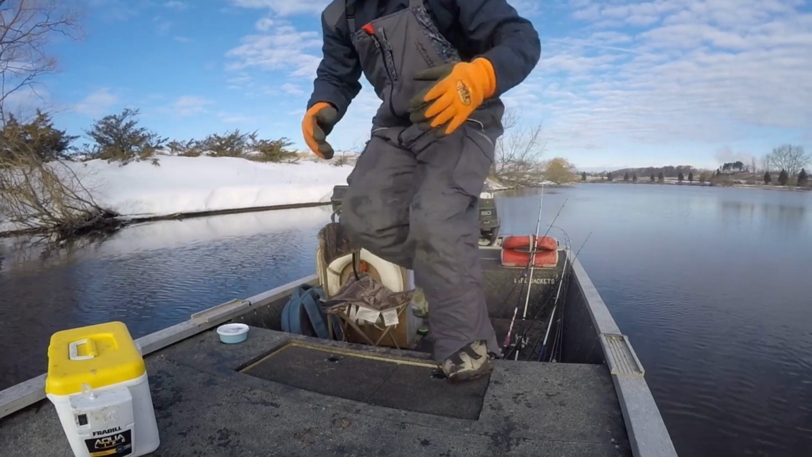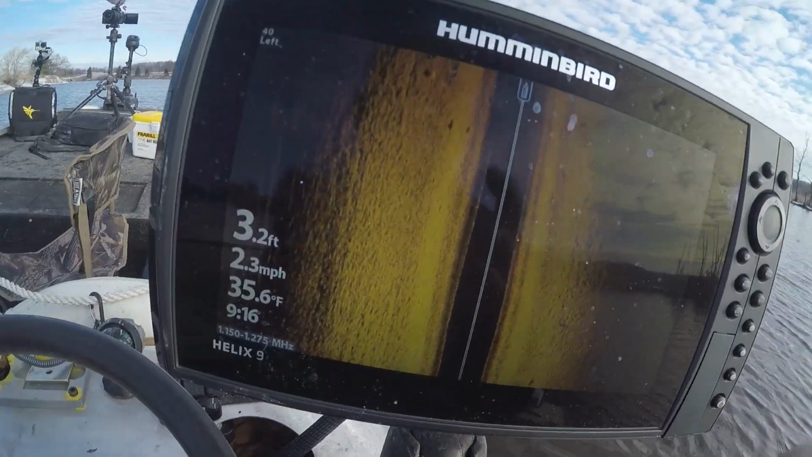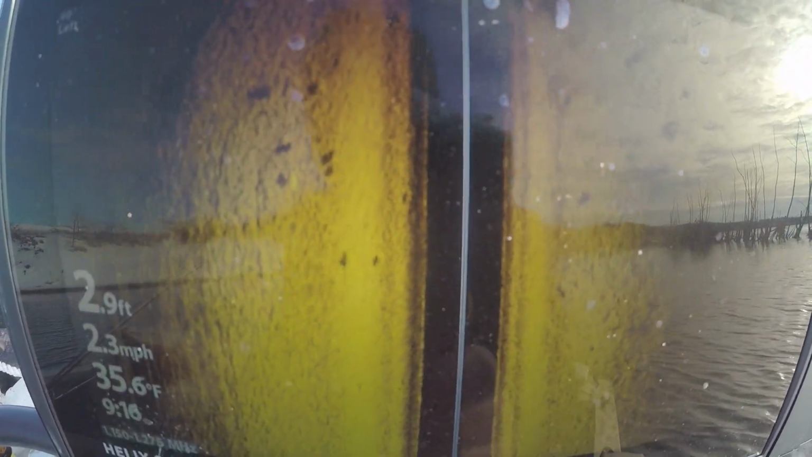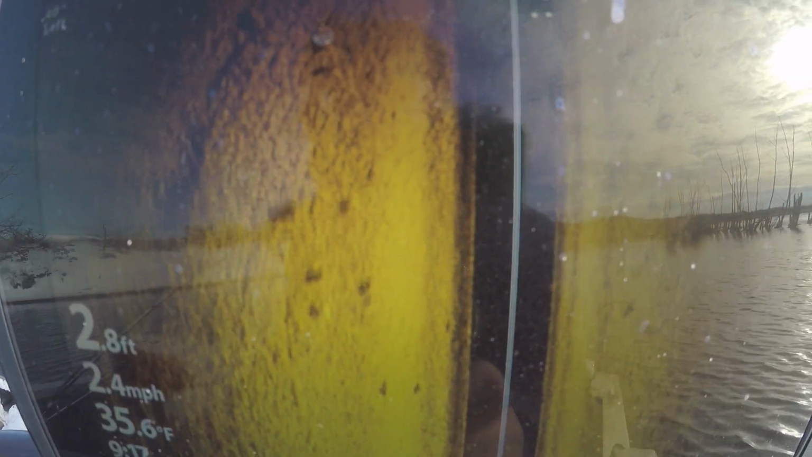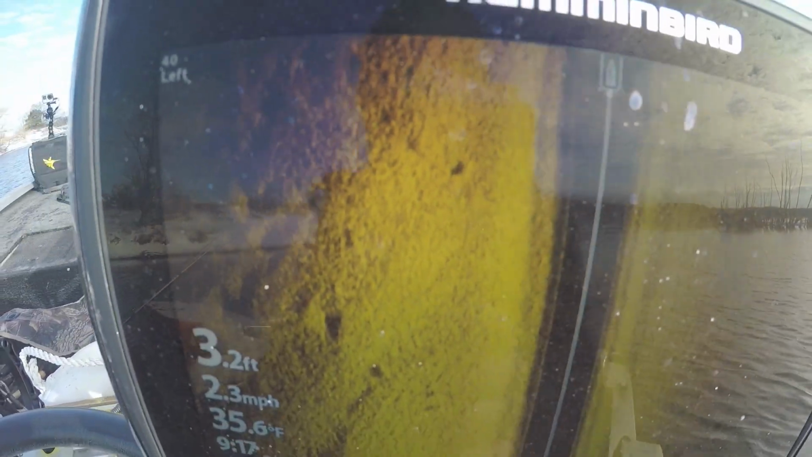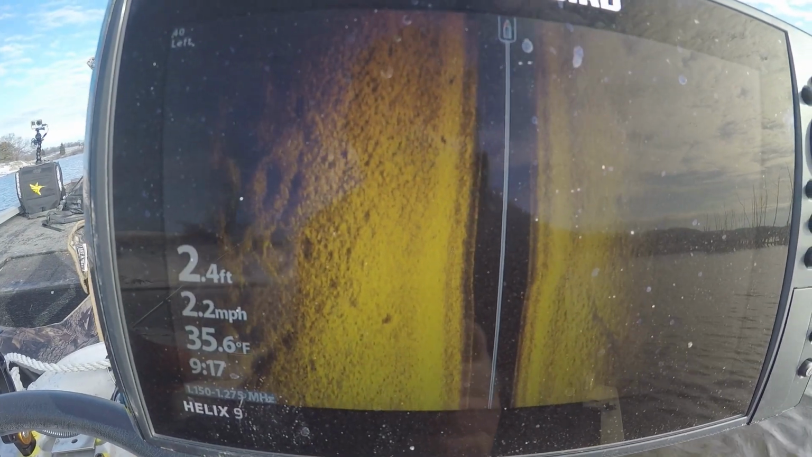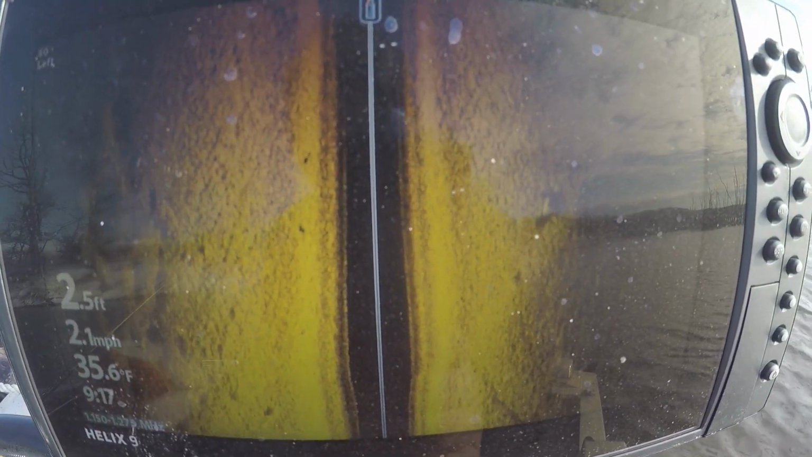Alright, on the move. Well, we're leaving this spot, and there still was some fish here. Right there. There's one. Just not quite as heavy as what it was when we got here. So we'll idle along, see if we can't find another spot.